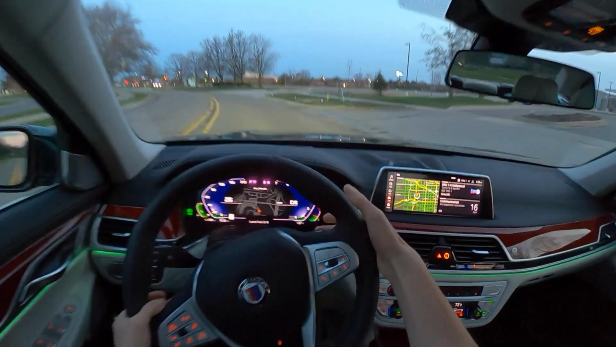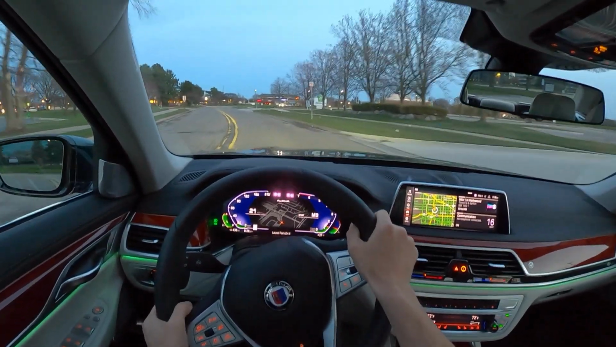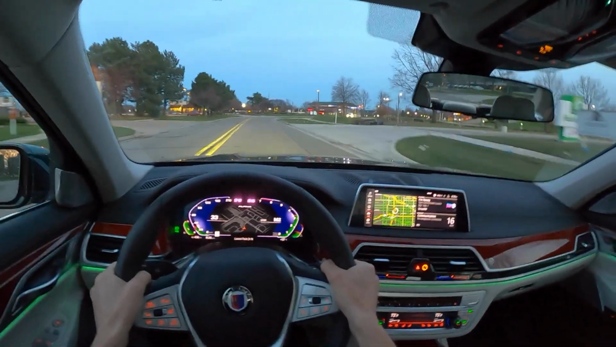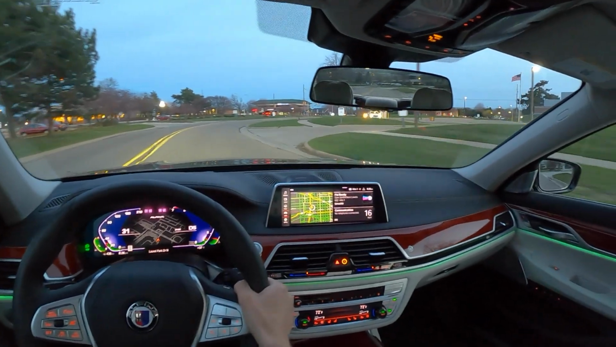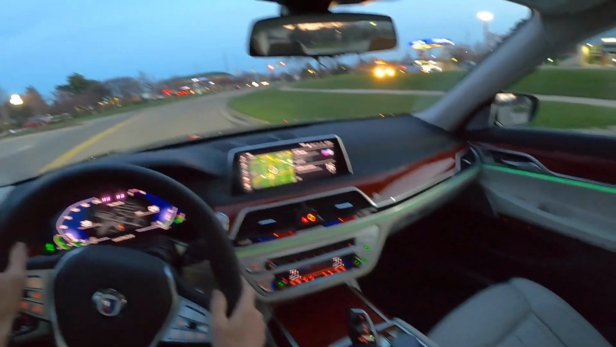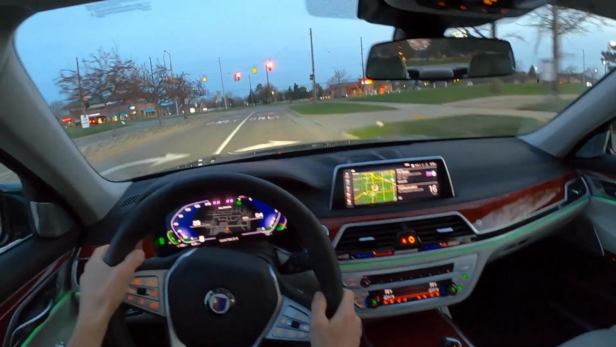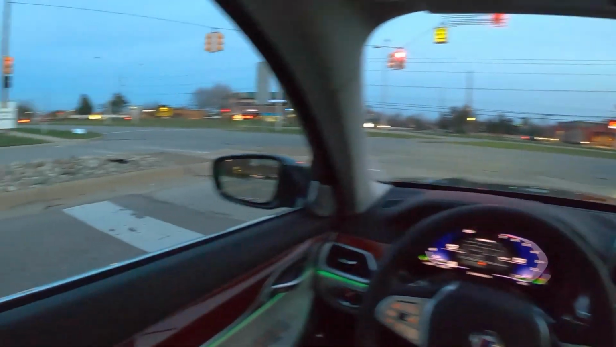You get the classic Alpina buttons behind the steering wheel that shift your gears. This is mated to a ZF 8-speed automatic. We have a few drive modes: Eco, Pro, Comfort, Sport, Sport Plus, an individual setting, and an adaptive setting. We've got it in Sport right now.